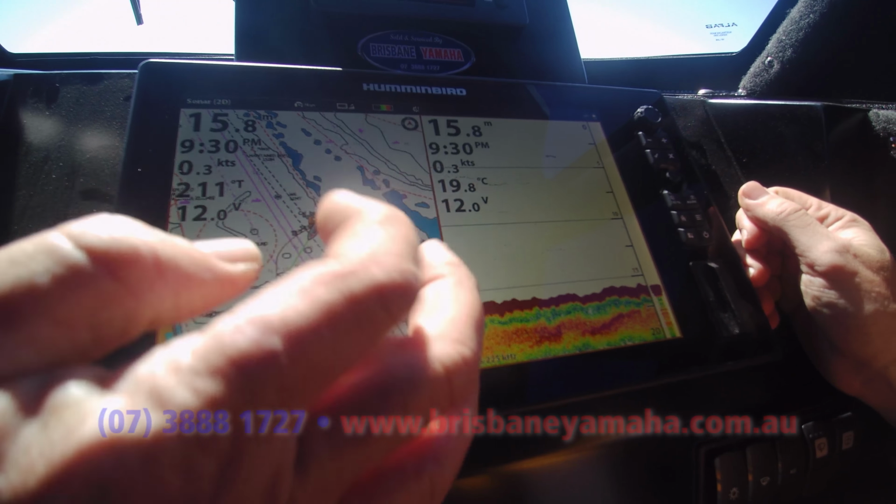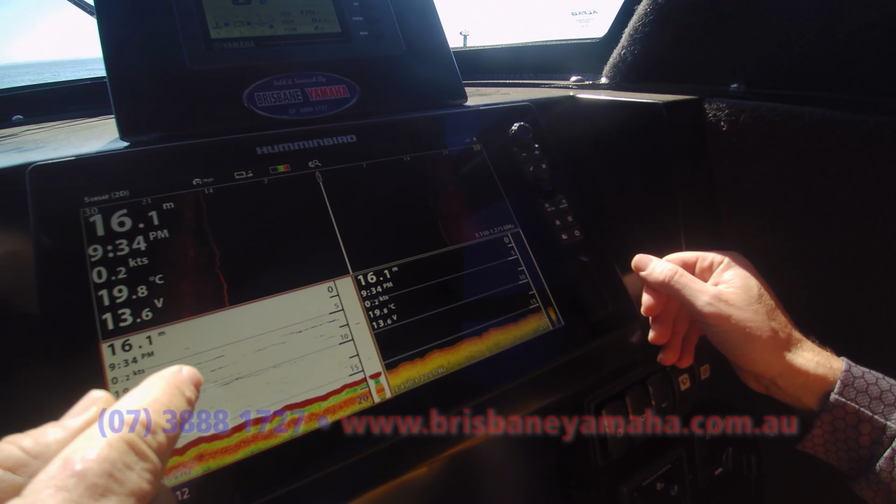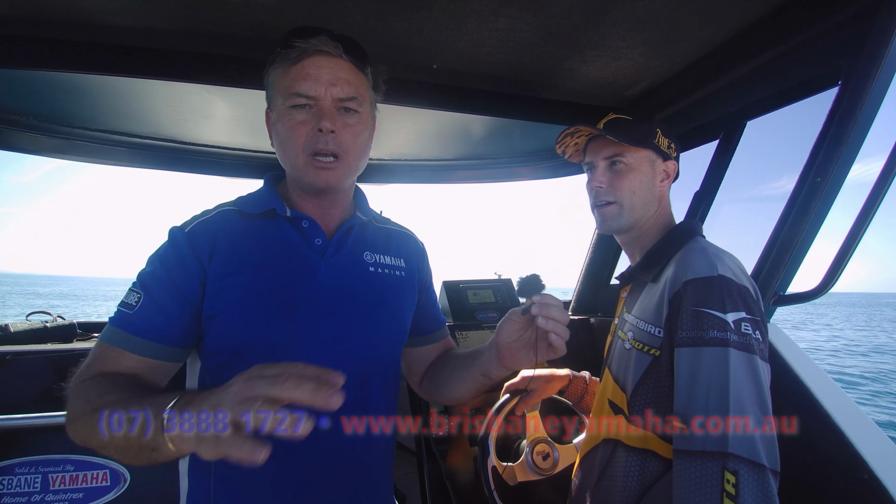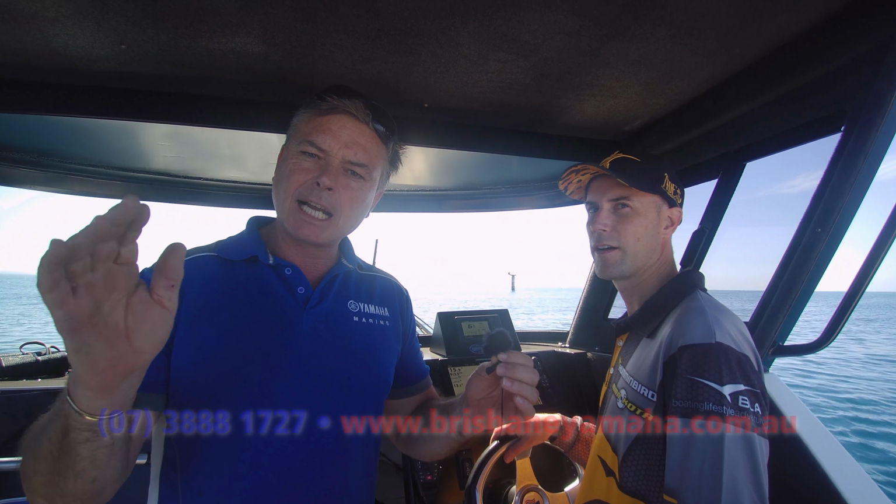Now, a SOLIX 12 is brand new to Australia. There was only 20 that came into Australia, right? They're a 12-inch sounder with heaps of options, the most options I've ever heard of. Some of the options I didn't even know were available on these, such as winding back and it plots an area you're going. Now, the SOLIX 12, this is the first time I've used it, and so what we're going to do is run through exactly what it does.